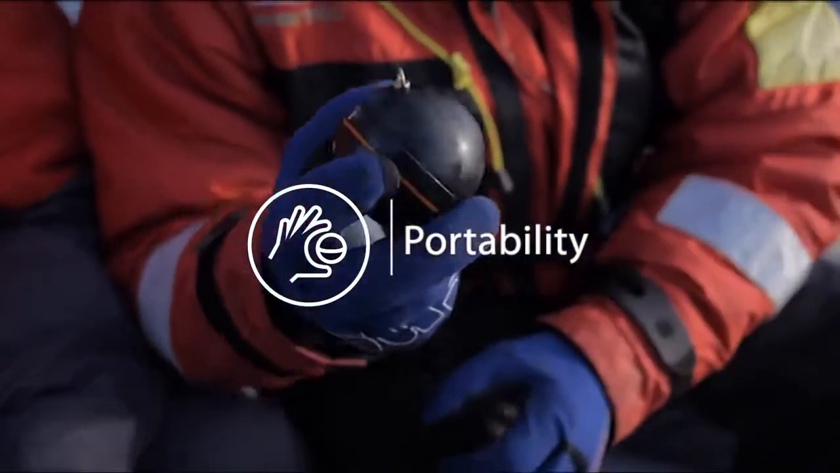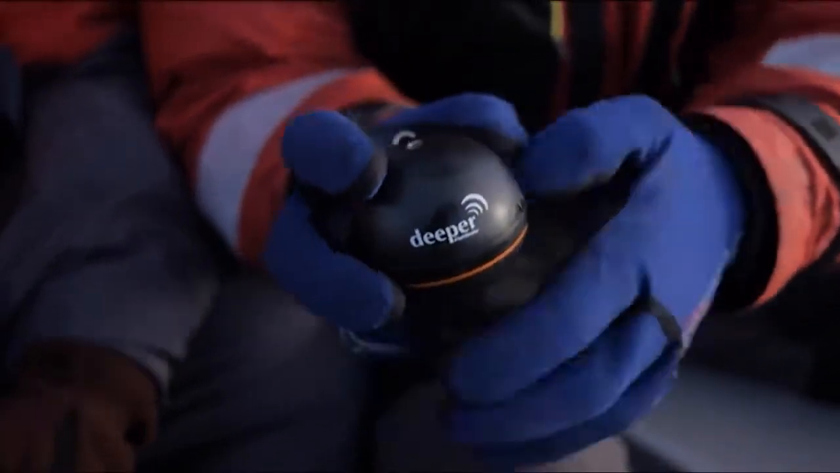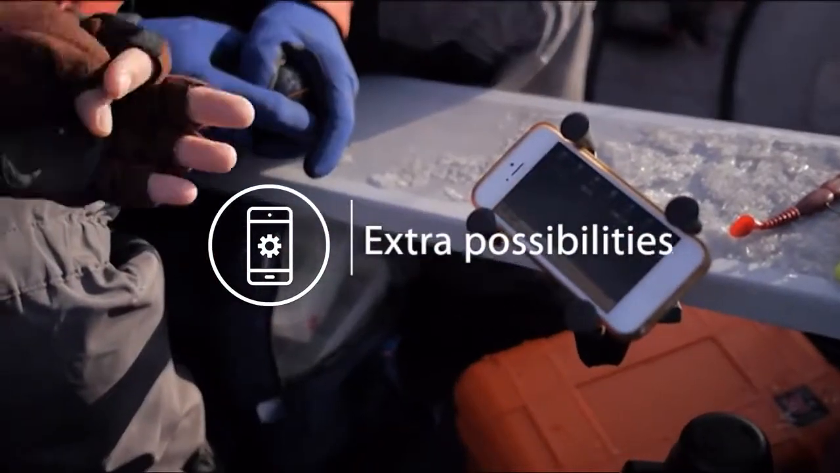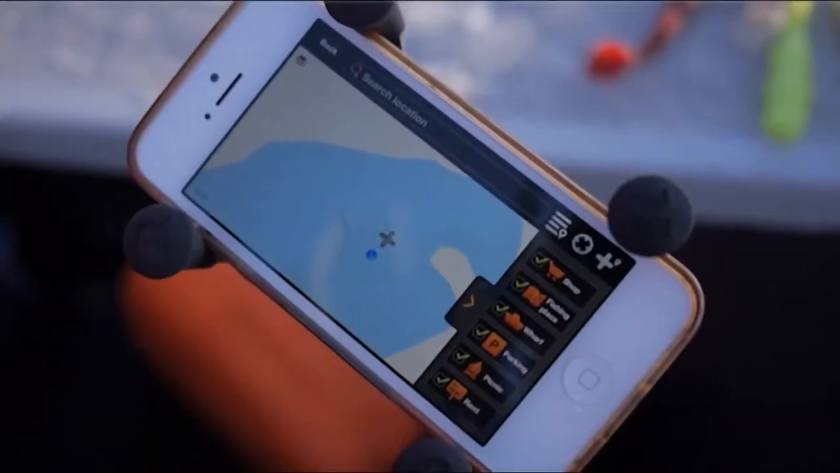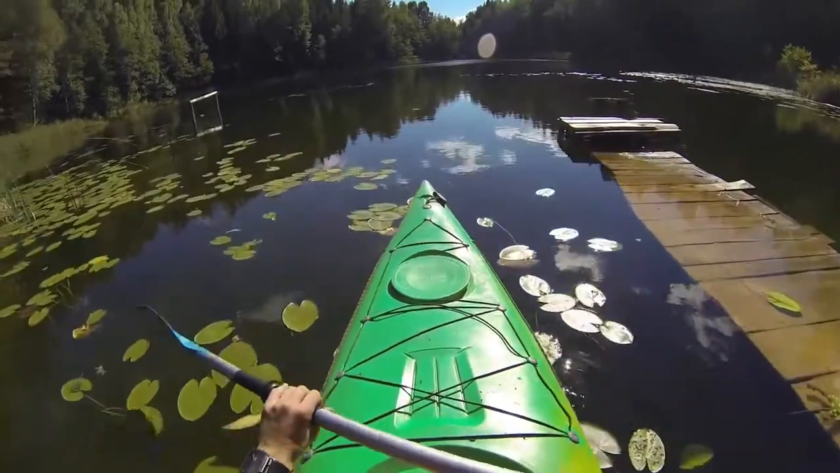Portability. Traditional fish finders weigh 7 pounds and come with a multitude of different bits and pieces. Now anyone with a smartphone can just connect to the Deeper ball and off you go. Extra possibilities. It replaces regular sonar and gives you more free features like a fishing activity calendar, maps, weather forecasts, and many more.